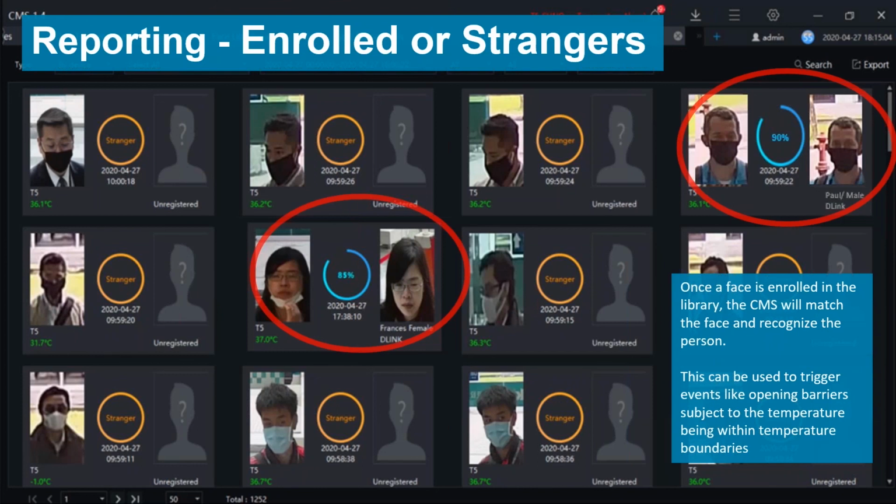Yeah, I don't think that's such an issue if it's your staff that you're enrolling. It could be more of an issue if it's a shared office building where there's 3 or 4 companies in the same office, but probably not an issue if it's just like D-Link's head office and D-Link owns the whole building, etc.